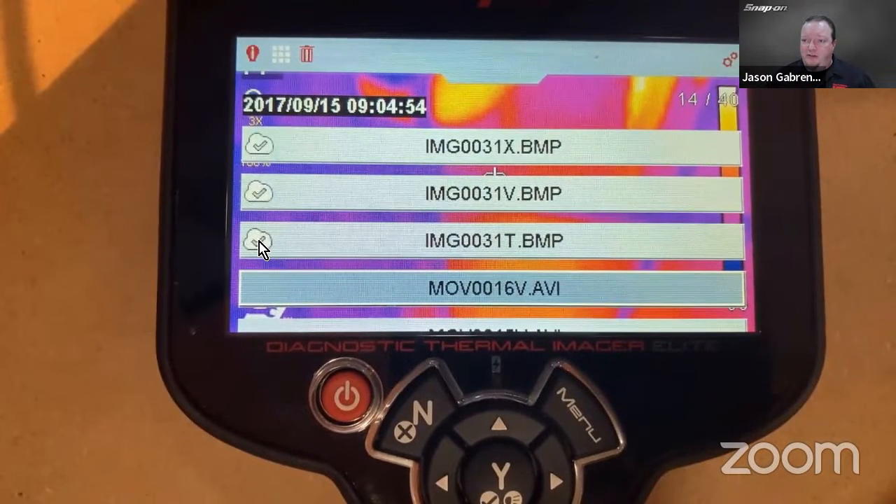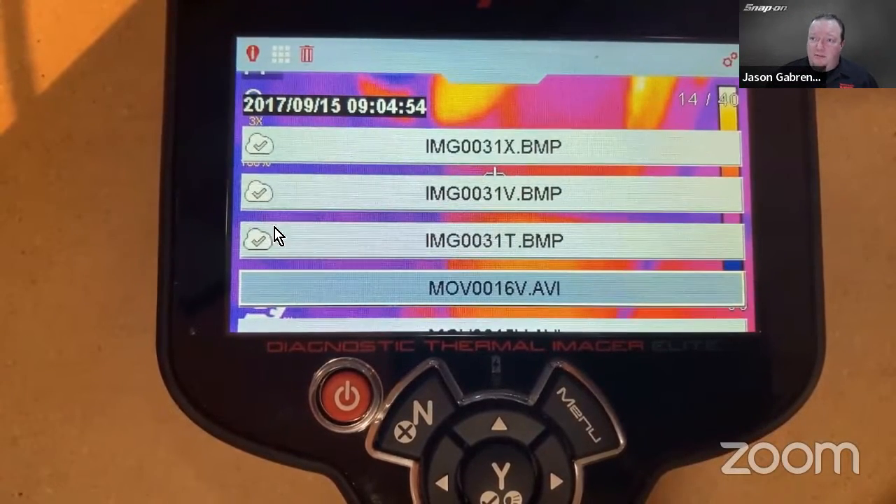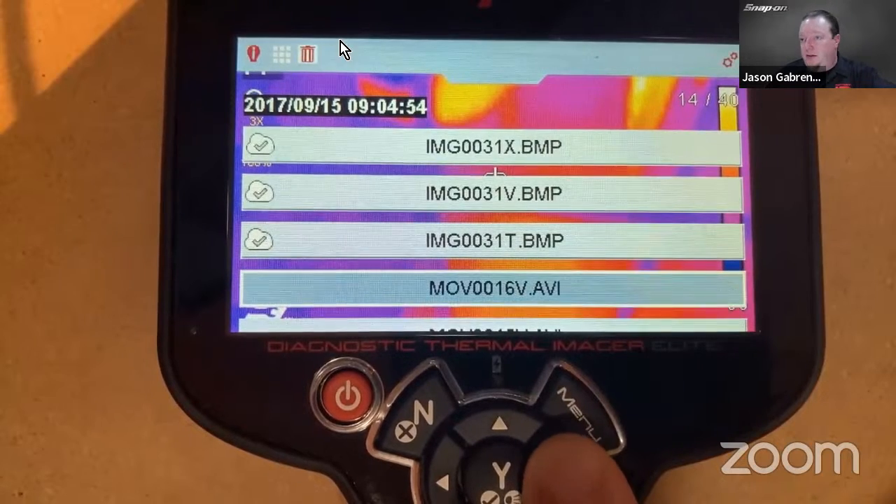Also on the images, you'll see I have a cloud over here. So that means they upload to the Snap-on cloud as well. We'll take a look at that in a minute, but that's how you would be able to note that it's up there and it's uploaded. So you'll see a cloud if it's sitting on the tool, and you'll see a cloud with a check mark once it's up. If I move to the right, we'll get to the trash can.